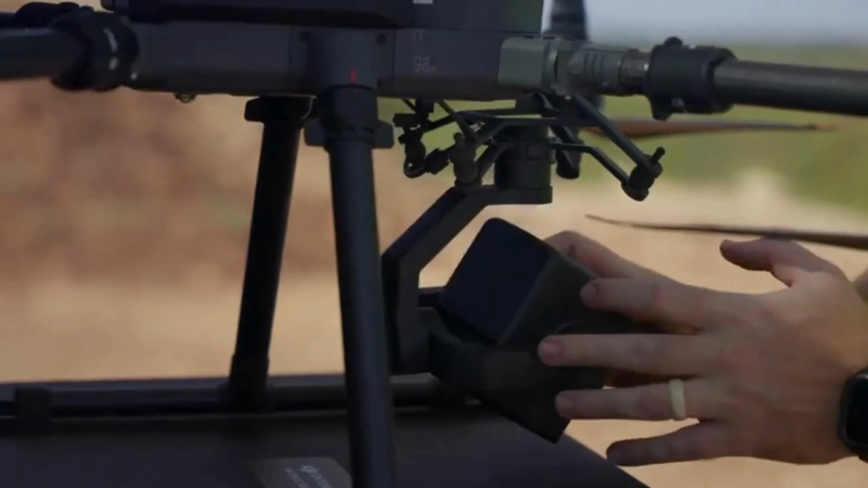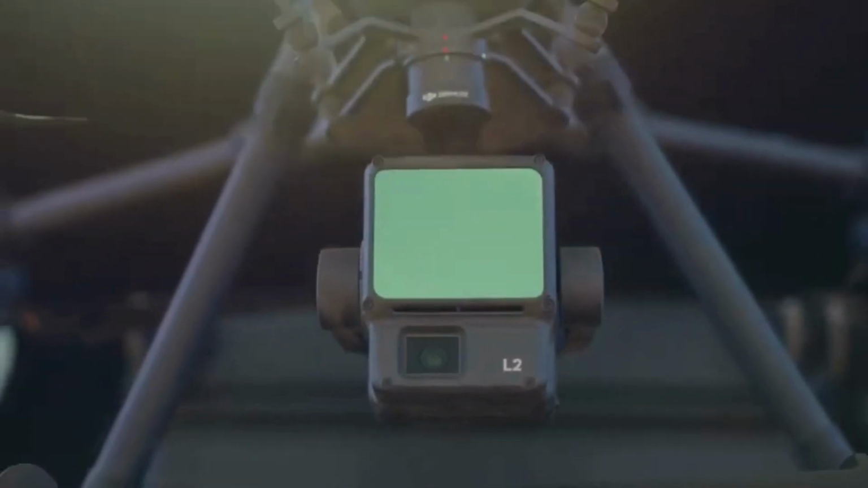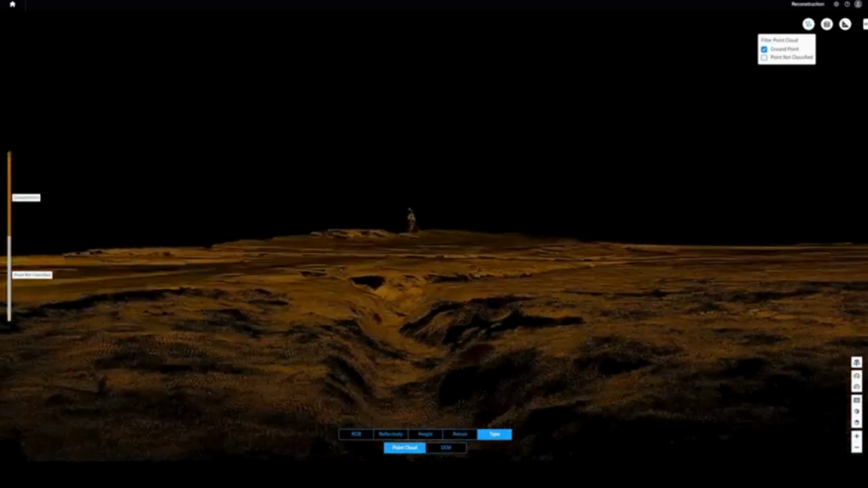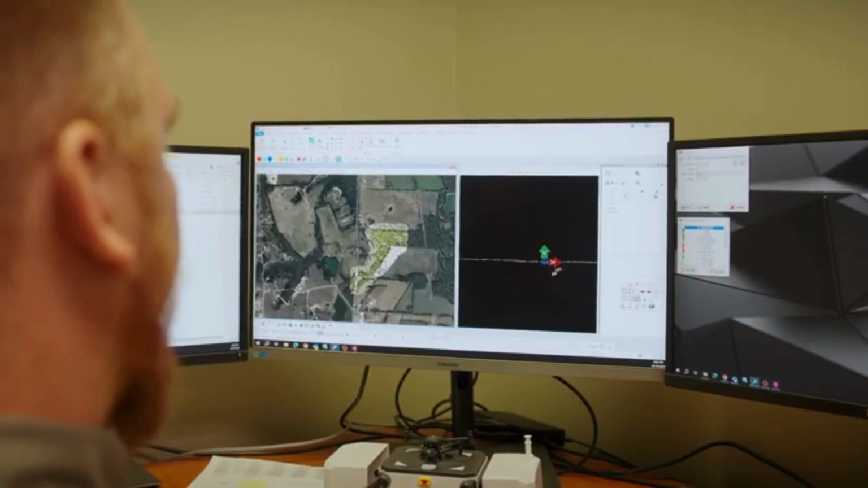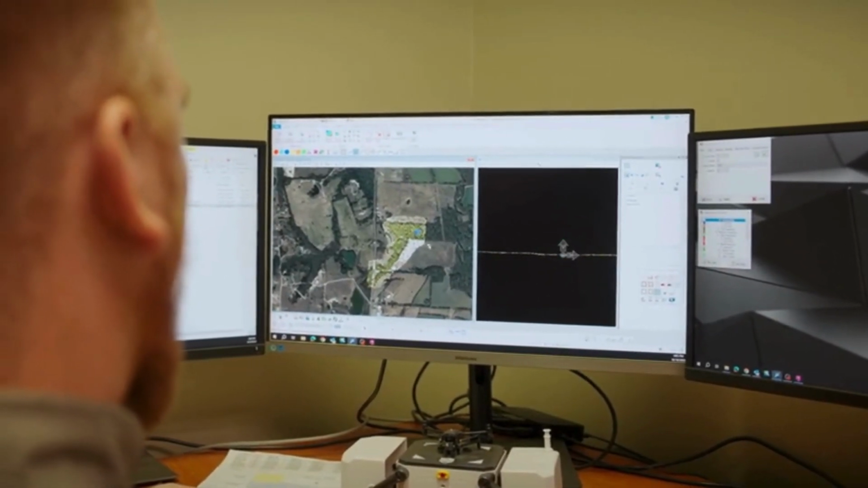Having the smaller laser gives a lot more penetration down to ground level. You can really punch through those tree canopies, getting through the underbrush, getting down to ground level, giving you a really good picture of what's going on beneath. We can now start to eliminate those trees from the view and just see what we really care about, which is that ground level of the point cloud.